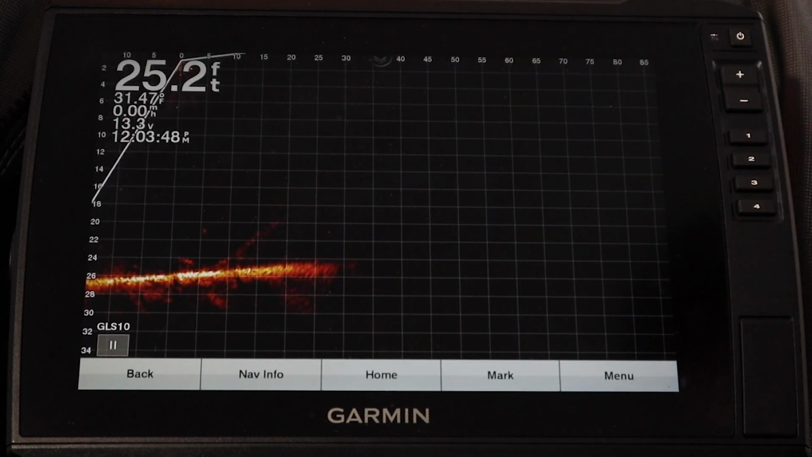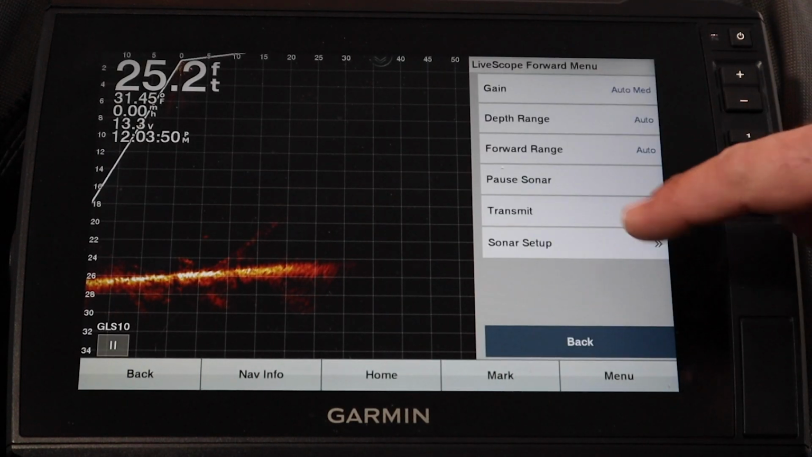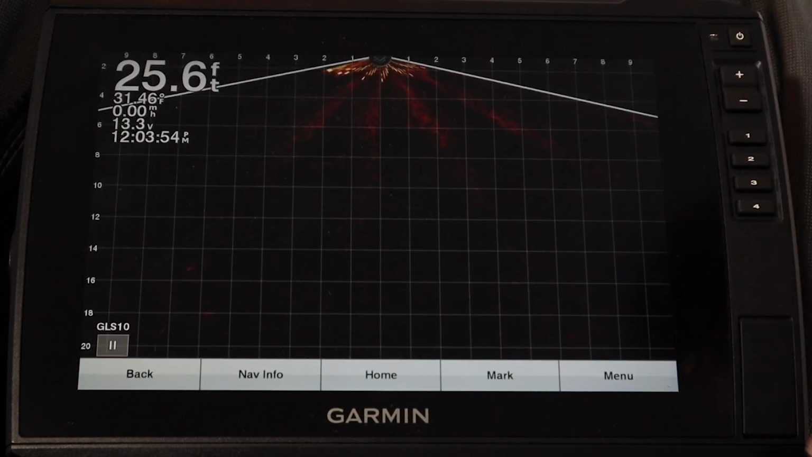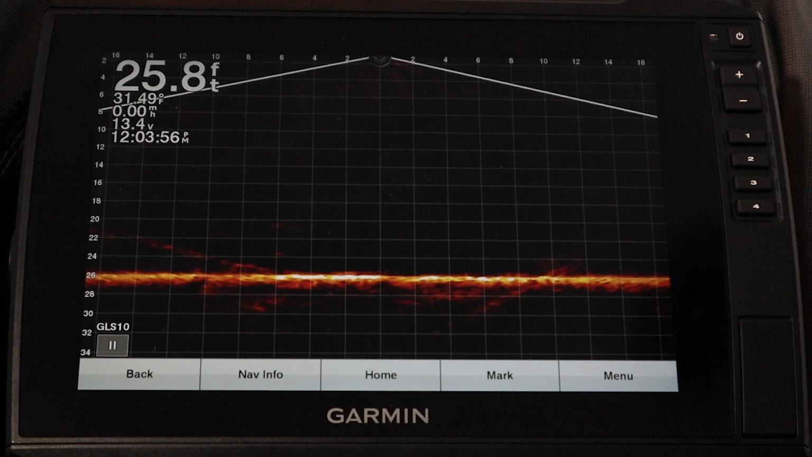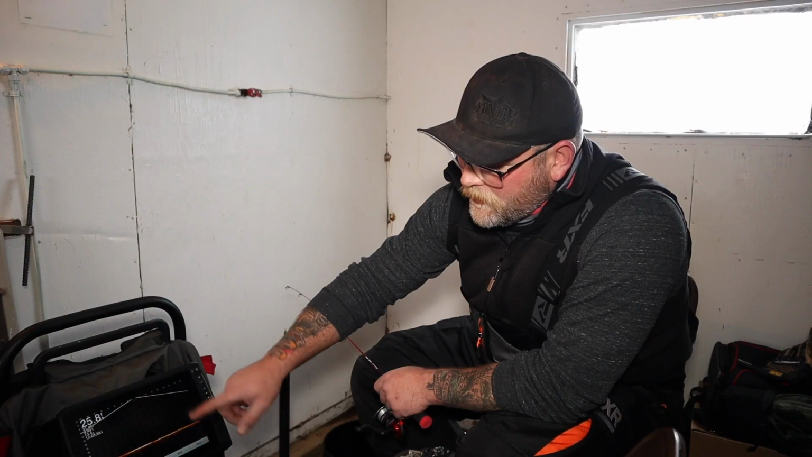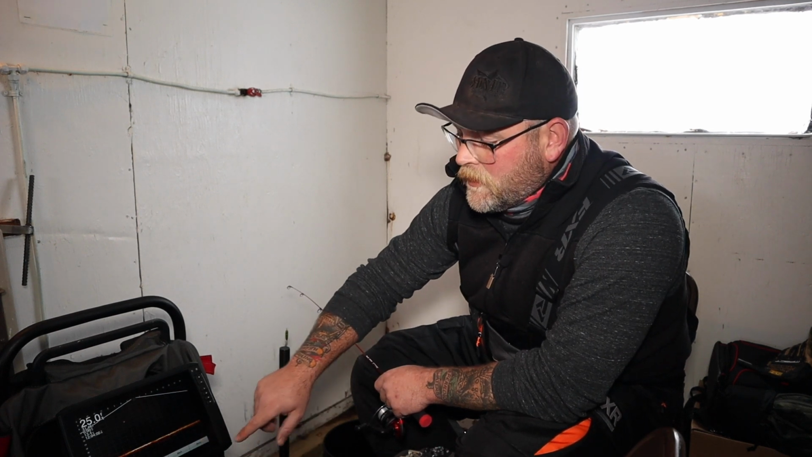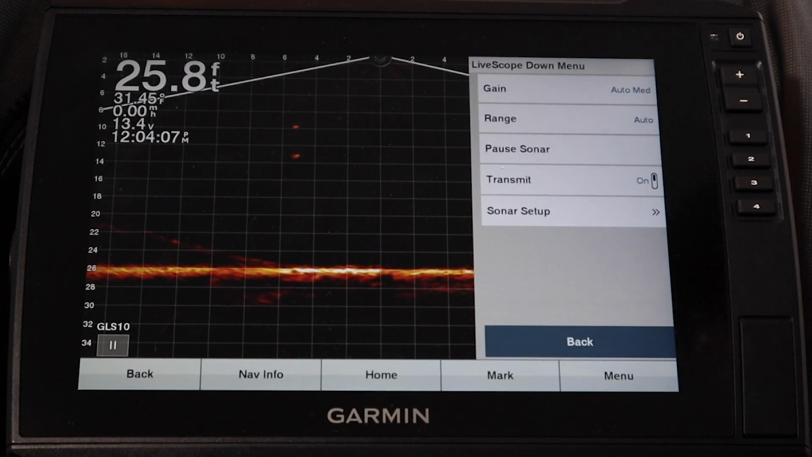So we are on default. Give me just a second here. We'll get us where we're going. All right, we are in down view. One thing I want to do here, I'm going to go ahead and remove the grid lines just so it's a close comparison to what we just had on the Lowrance. We want you guys to see it as close to apples to apples as possible.